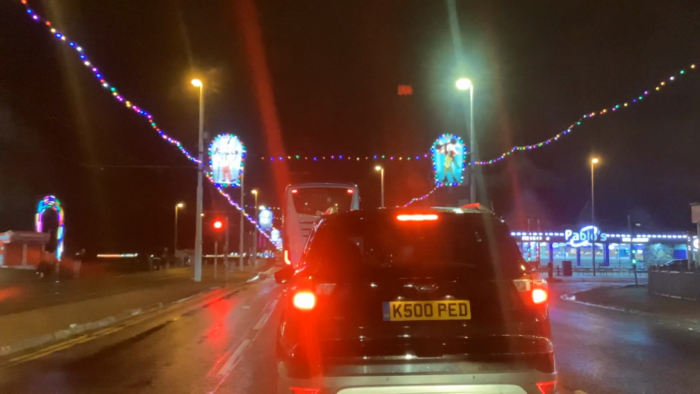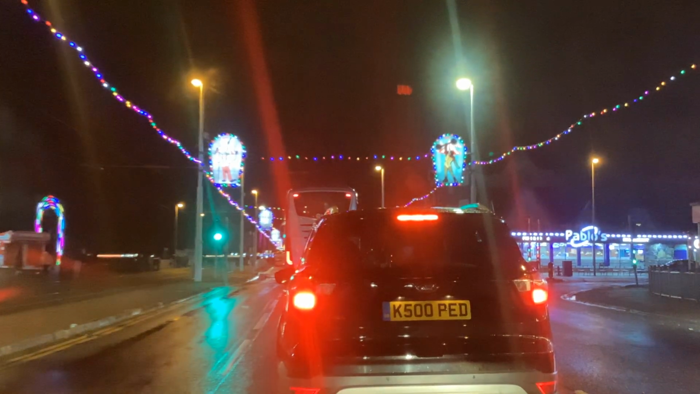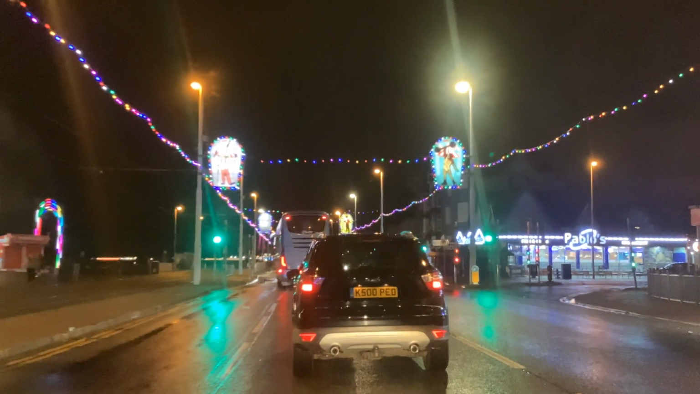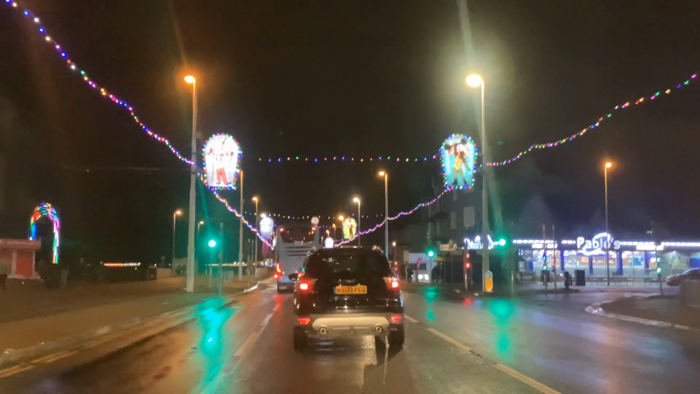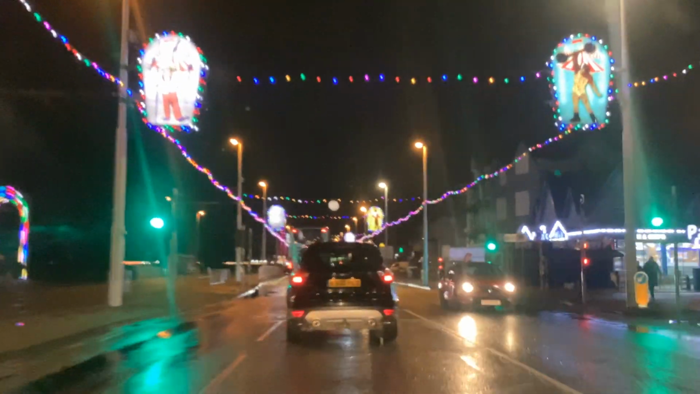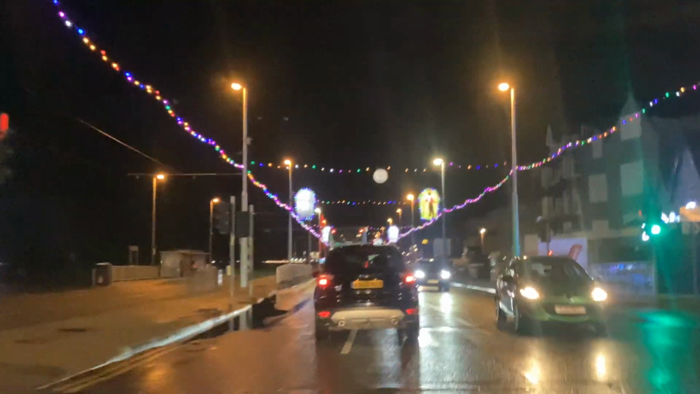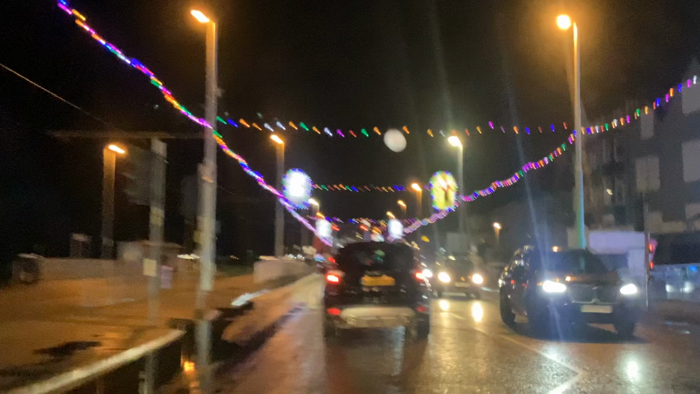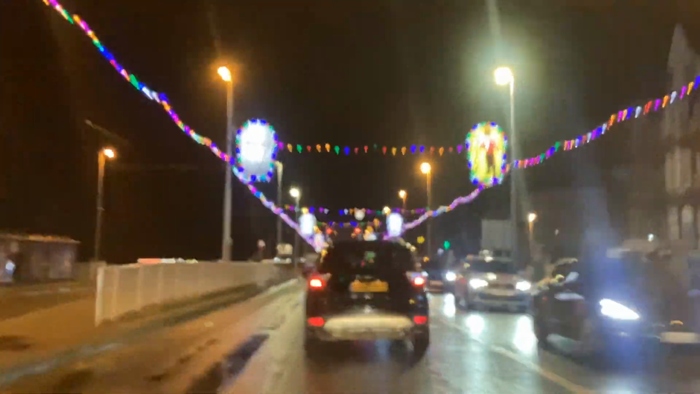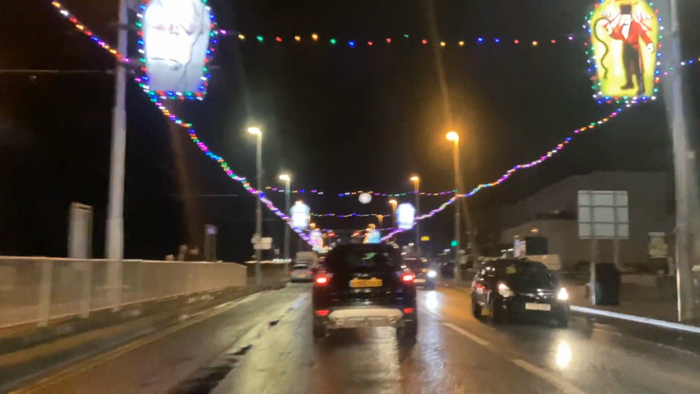Right next door to that, the left-hand side of that, is the Beachcomber licensed restaurant and steakhouse. I don't think I've ever been in there. Anyone been in there? Tell me what it's like. I've never been in that one. It's closed anyway, but I've never been in there. Then you've got Pablo's Fish and Chips. I have been in there, but it was a long time ago. So I don't really know what it's like nowadays.